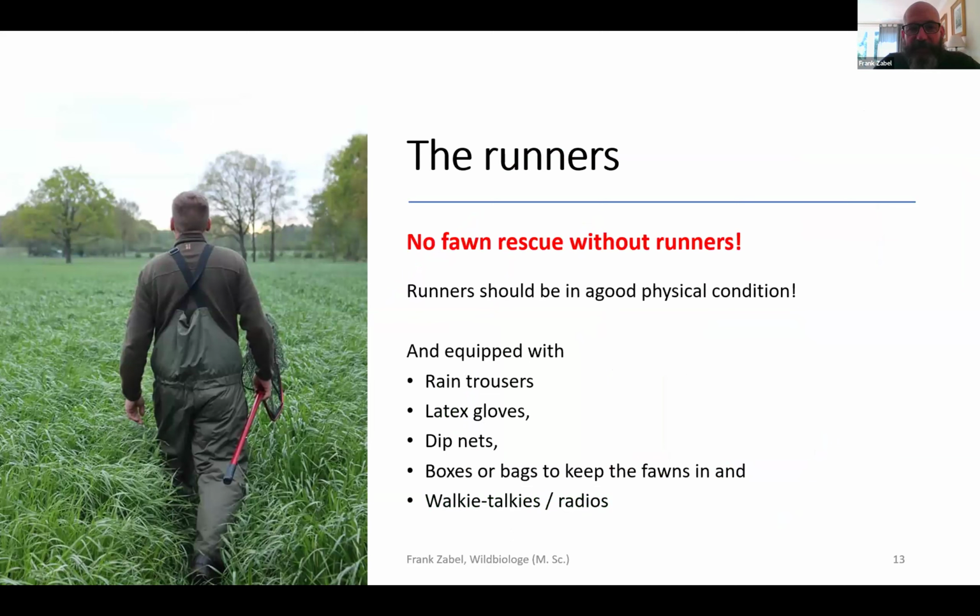But usually you can't leave them where they are. So that's why we also have non-technical parts in the process. We have the so-called runners, who are directed by the drone operator by walkie-talkie towards the heat signature, so that they can catch the fawns during the early days of a season.